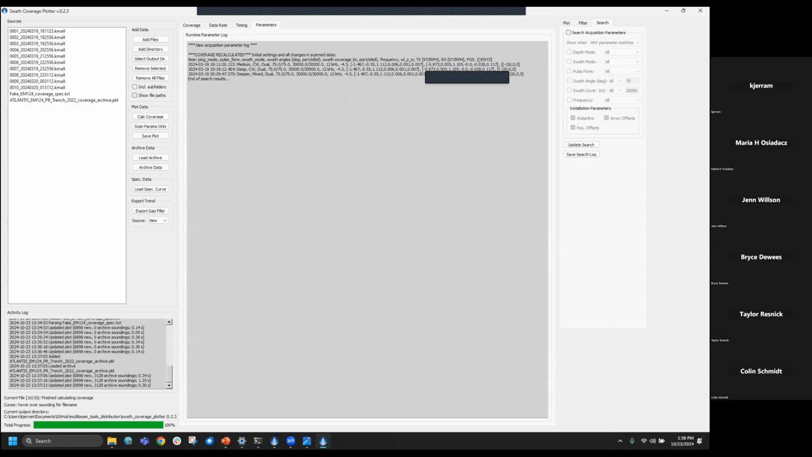Did somebody accidentally hit go to shallow mode and a weaker pulse? I don't know. We can go back through. You can scan through all the acquisition and installation parameters. The installation parameters are all checked on by default because we want any changes to pop up.